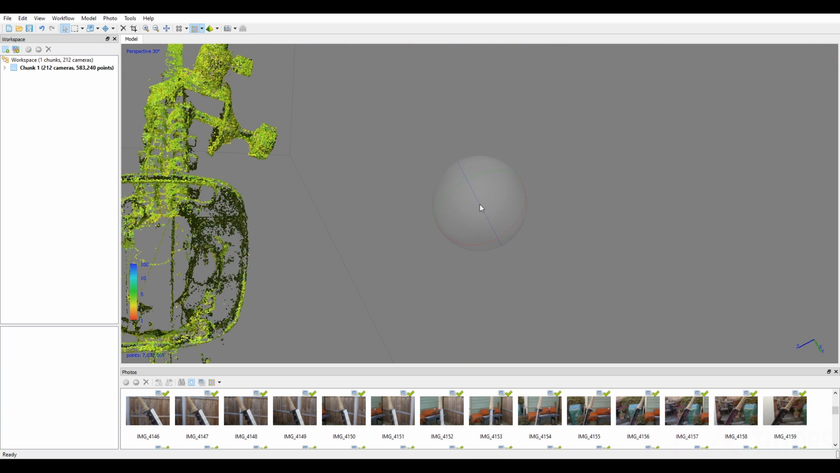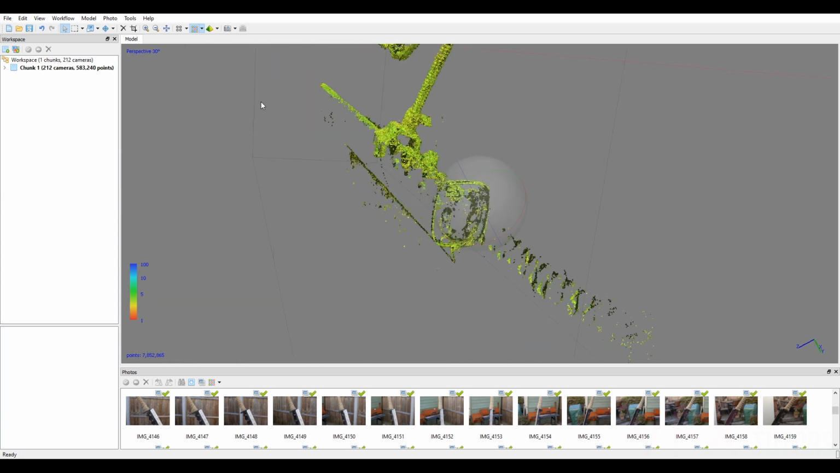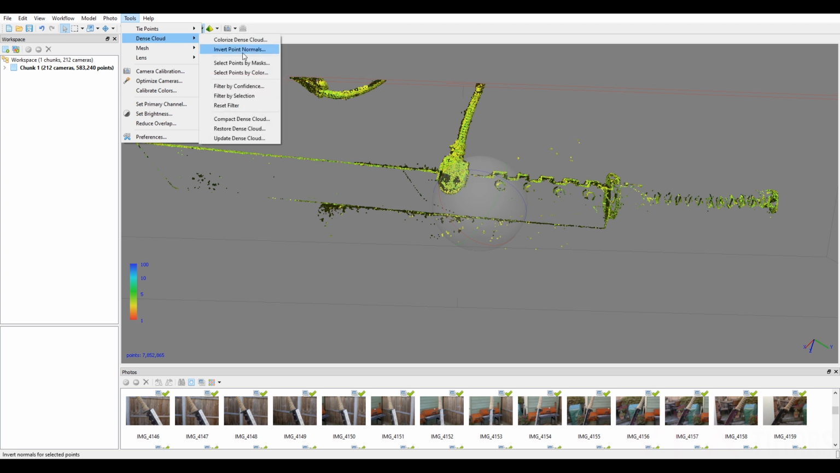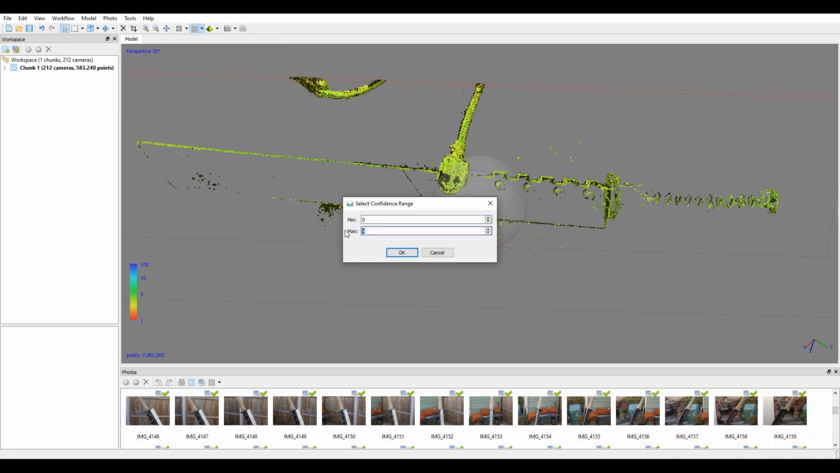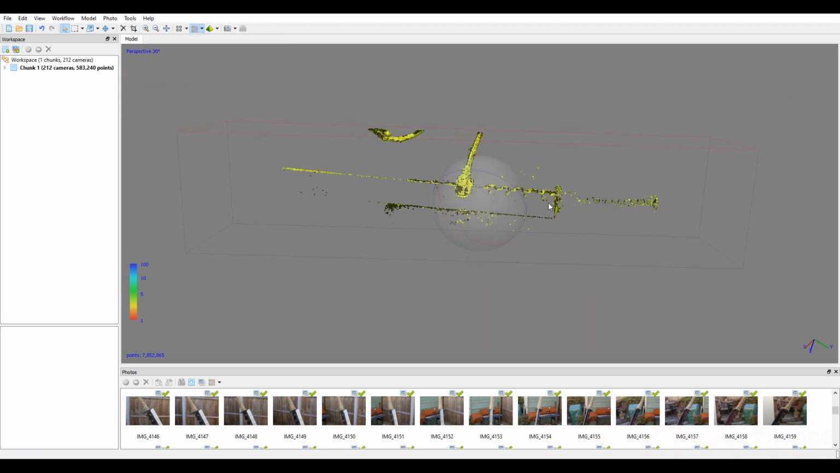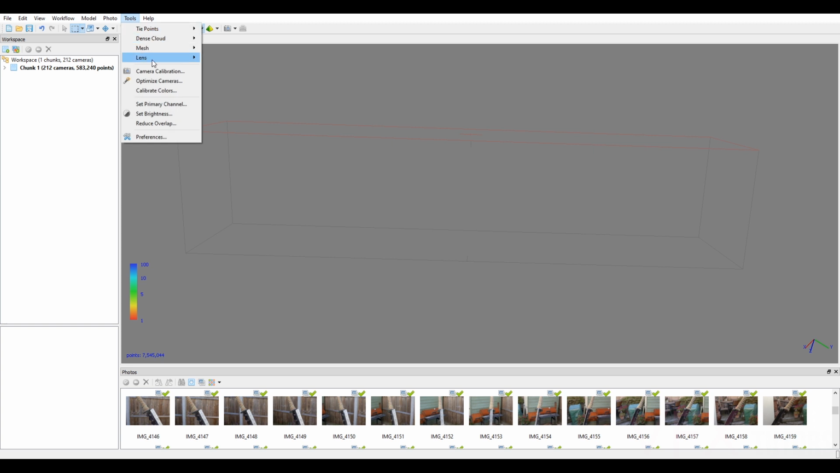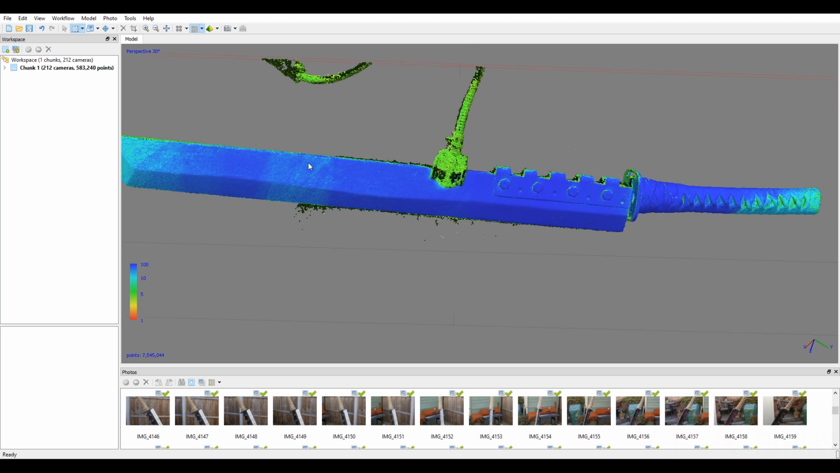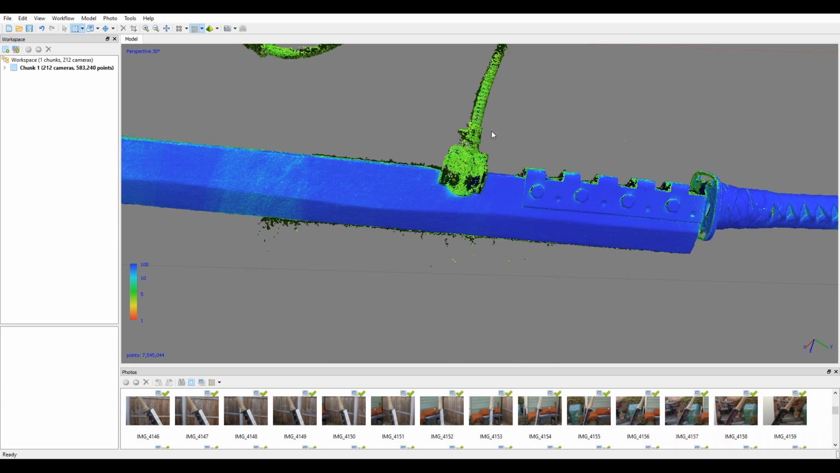I think it should be okay because we've got quite a lot of... In fact, let's do it one less. Let's do it to 3. And let's select all those points and delete. So if we go to dense cloud, reset the filter, that should bring it all back. We've still got all this green here.